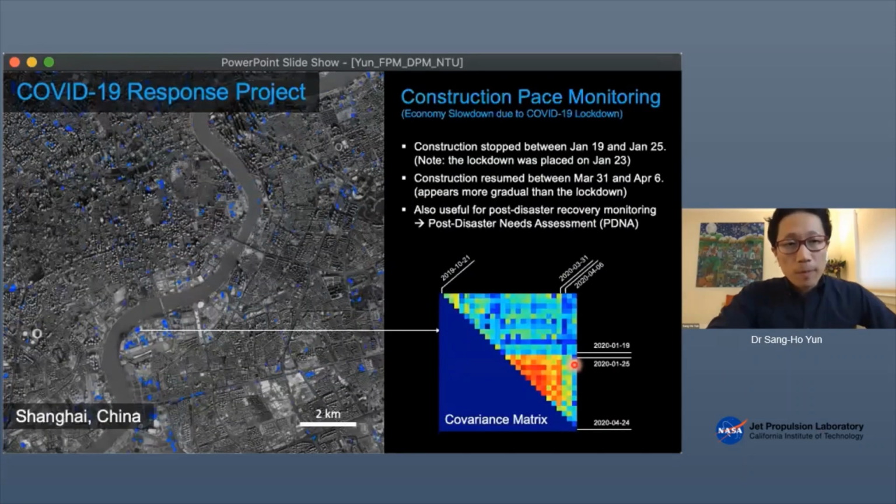We're currently doing this COVID-19 response project. And we started looking at this area in Shanghai. What you see here in the background is black and white optical imagery. And these color pixels represent the areas where the activity slowed down.